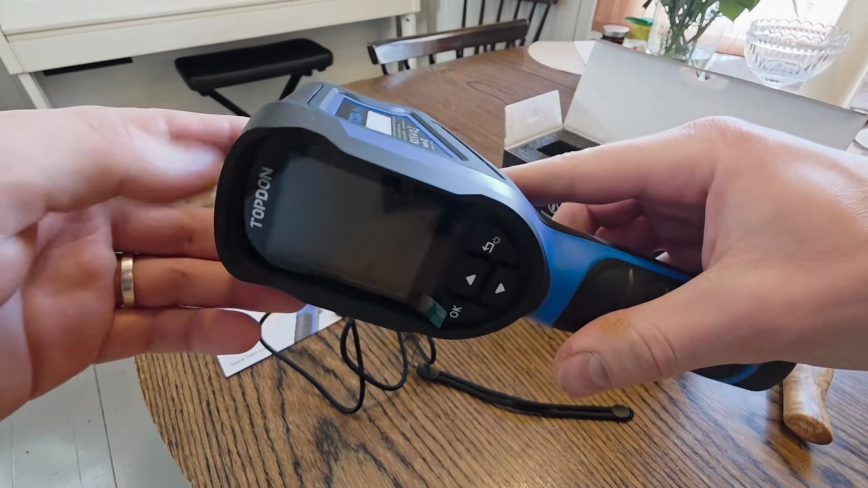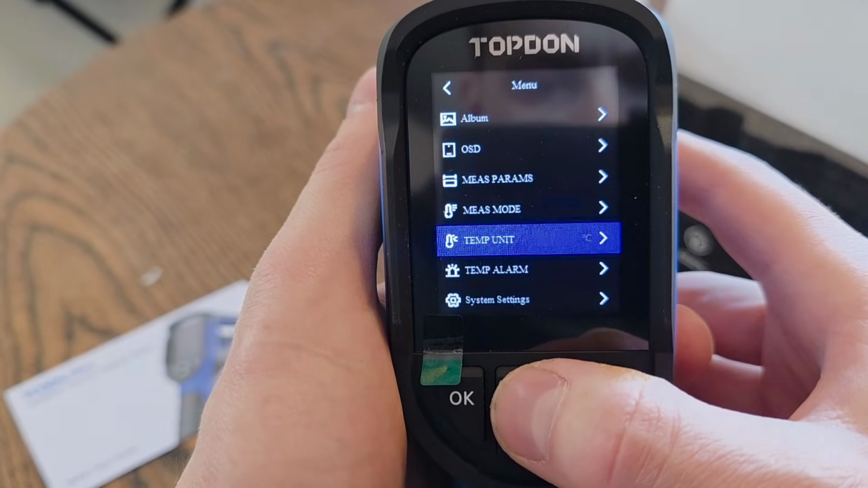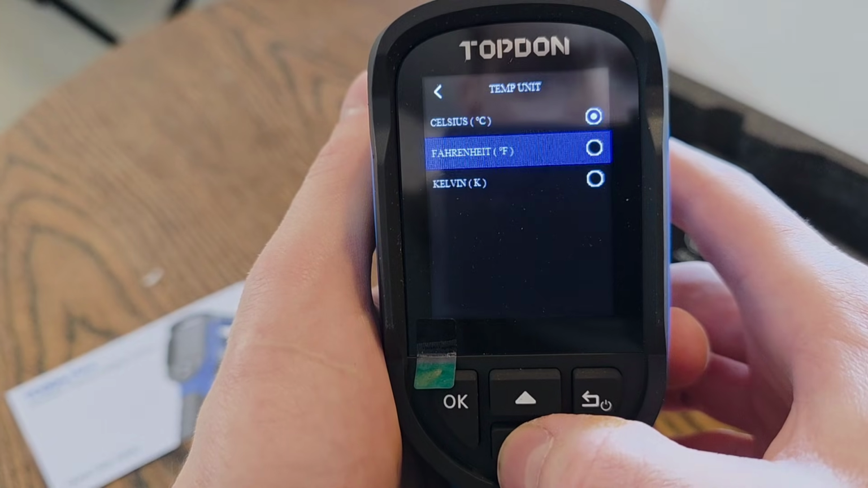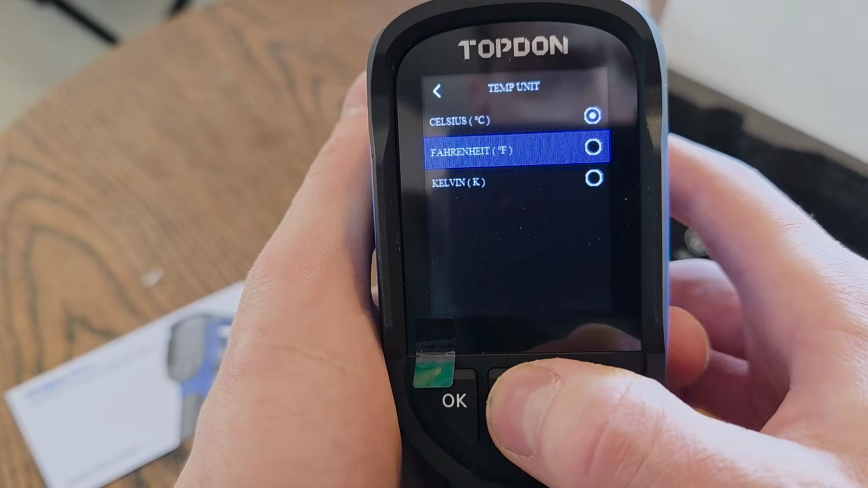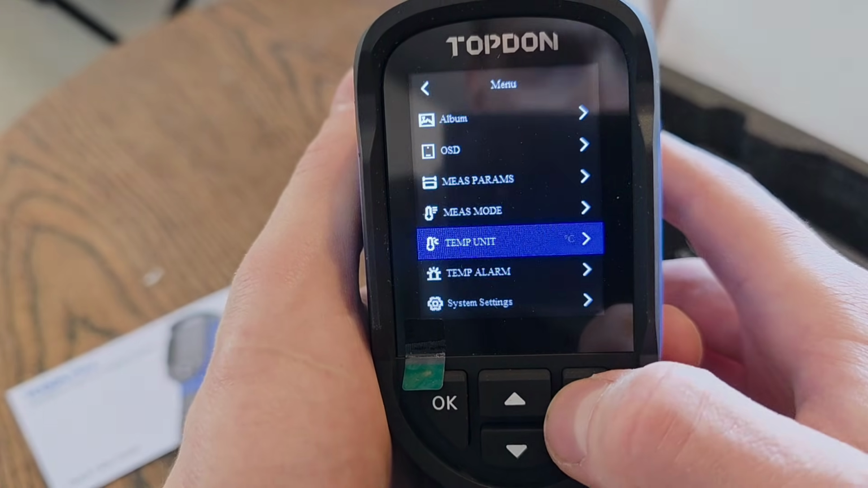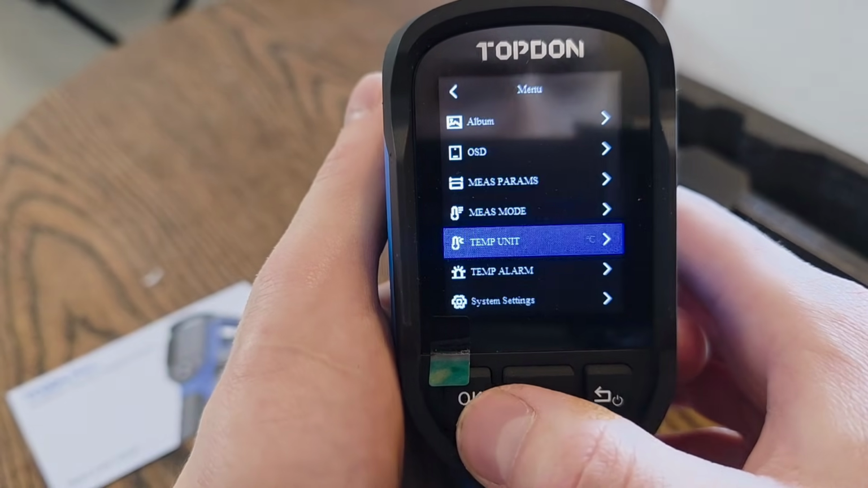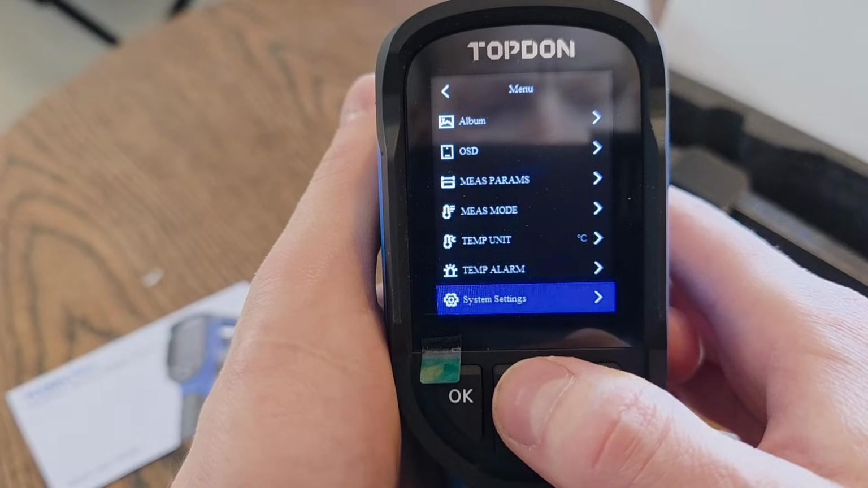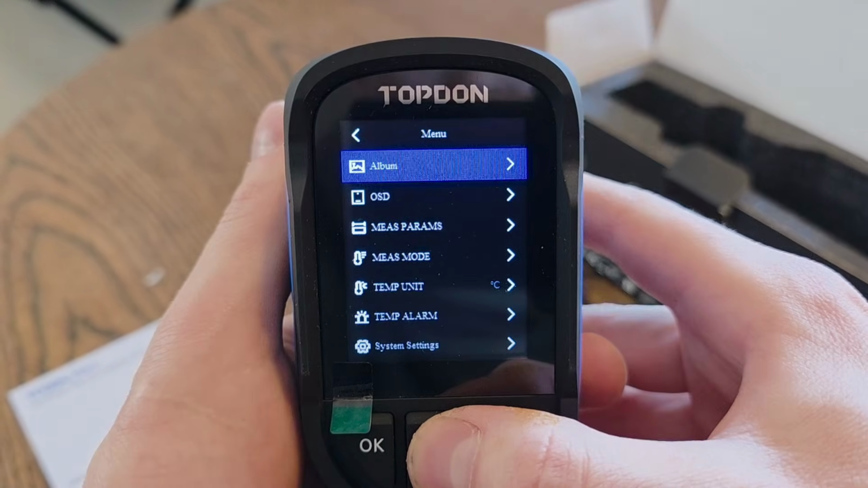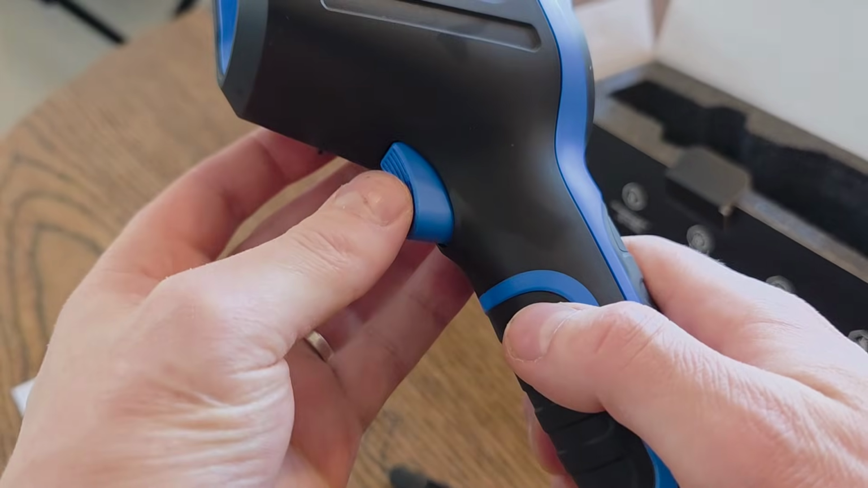I hope I'm not going to drop this guy. Also here we can change the temp unit. Celsius, Fahrenheit and Kelvin, but here in Finland I'm of course using Celsius. And back out of that. System settings, temperature alarm. You can set up an alarm. And you can take pictures with this, I think, with this trigger.